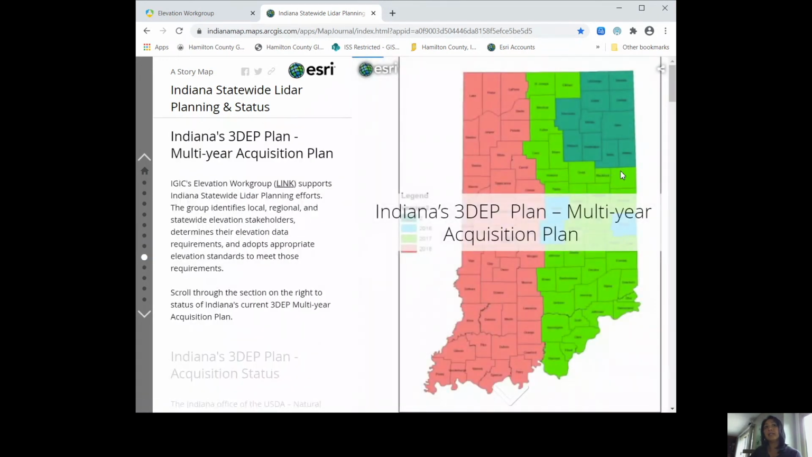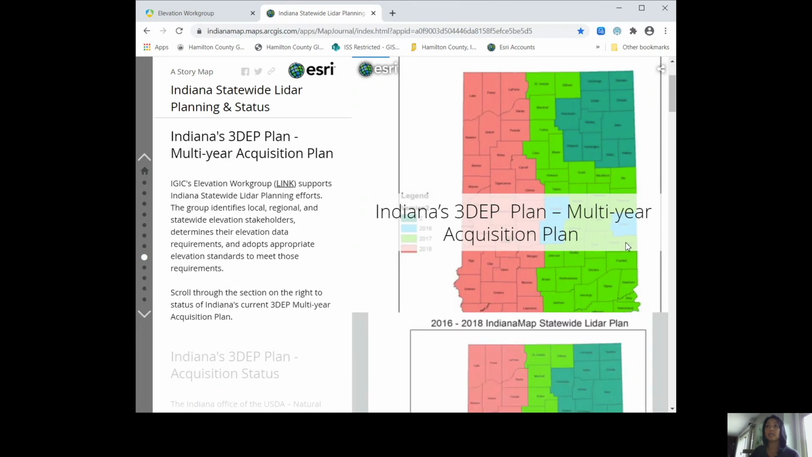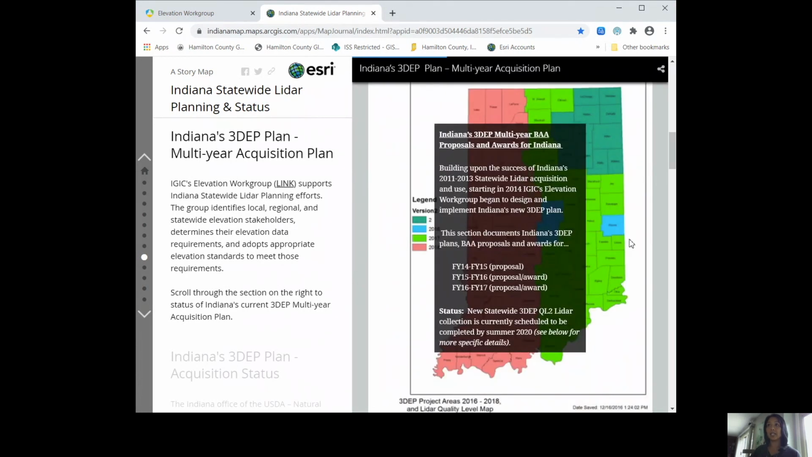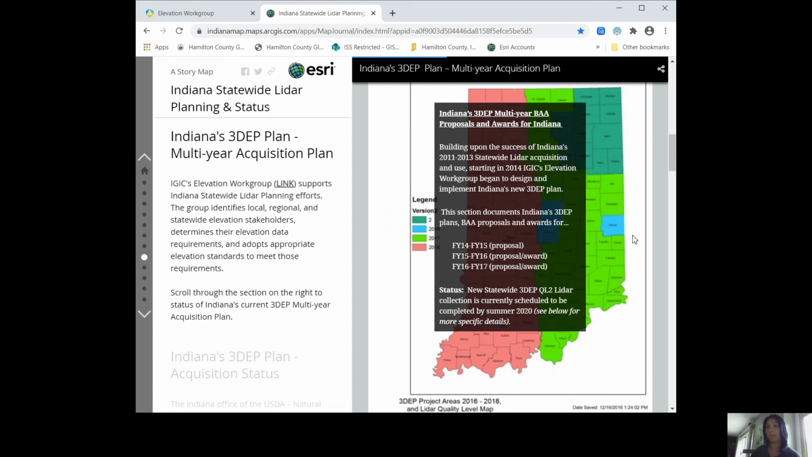Indiana's 3DEP plan includes a multi-year acquisition plan. Indiana's statewide LiDAR acquisition began with the 2011 to 2013 cycle. Starting in 2014, IGIC's Elevation Workgroup began to design and implement Indiana's new 3DEP plan.